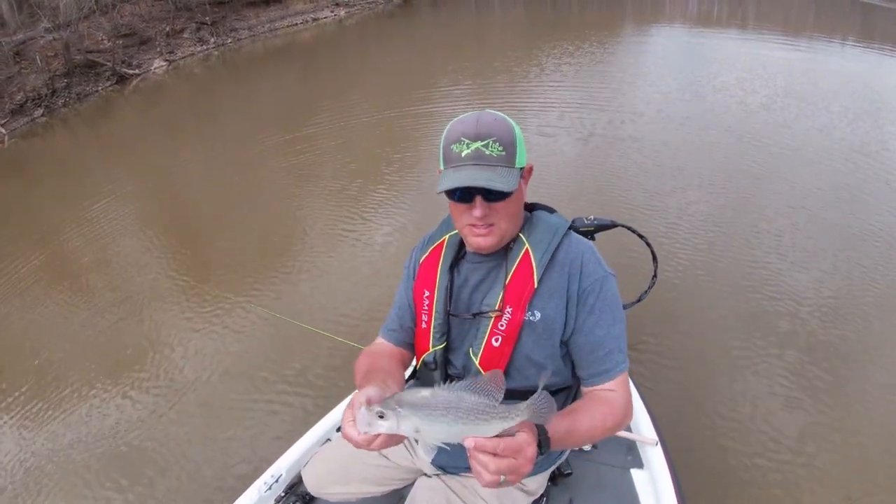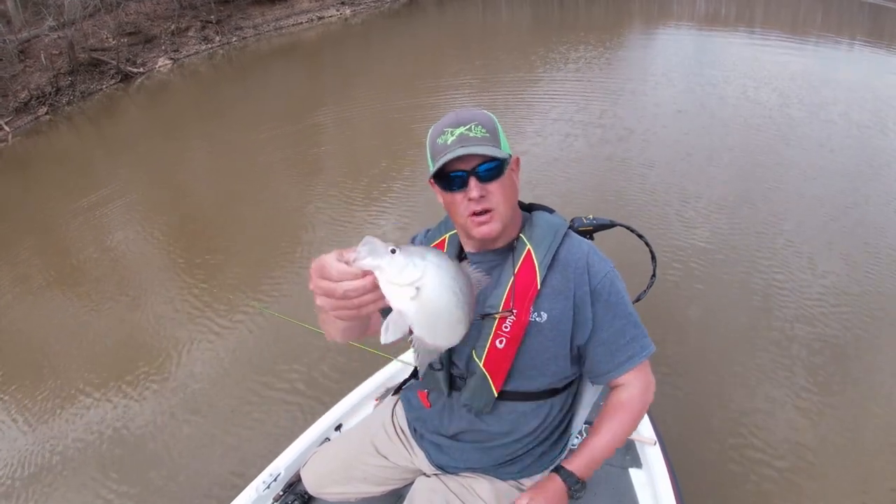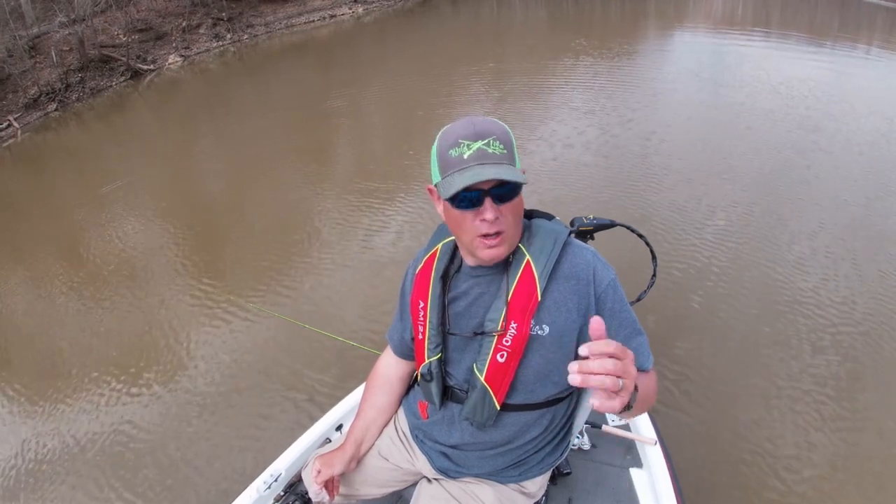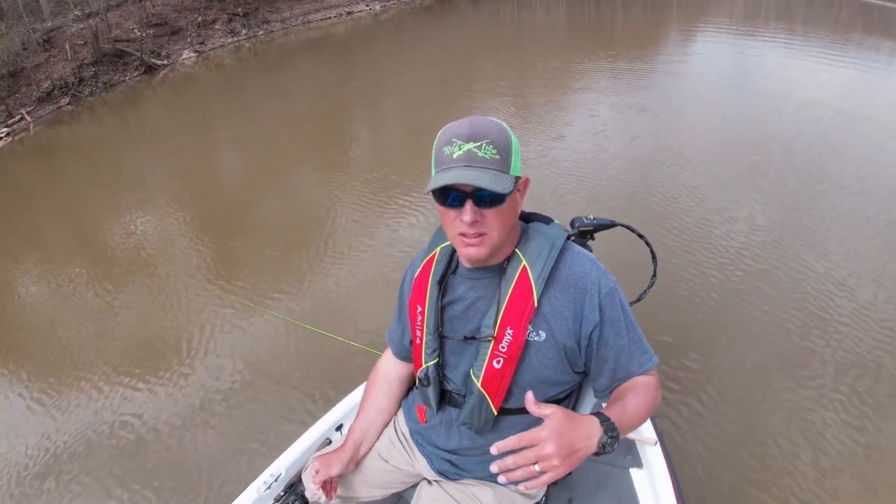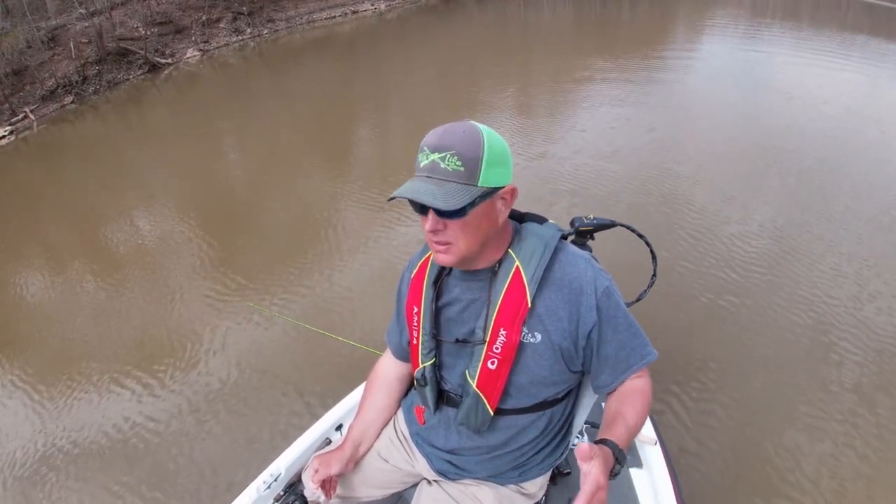Now, that's a good crappie. That's an 11.5-inch crappie. So I want to make a note here. I've been using that white with the white head, fished it all the way across this flat, caught one fish, and a fish moved off from it. Remember, I put the minnow down on them.